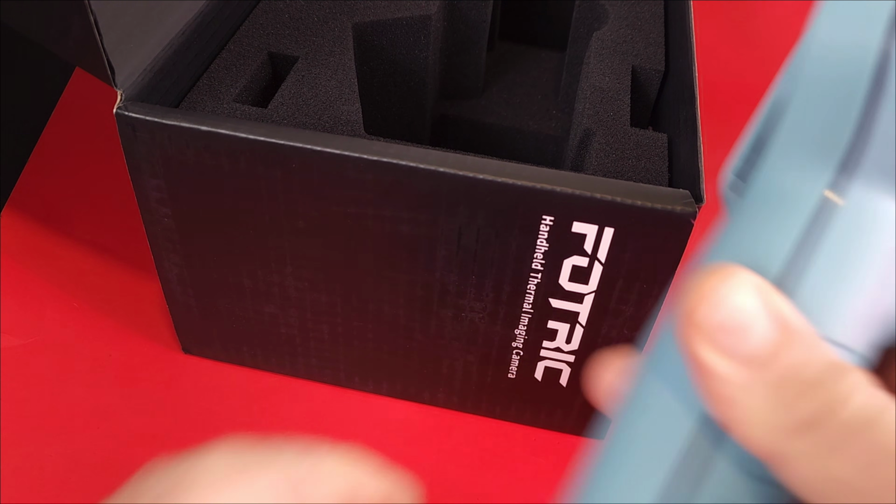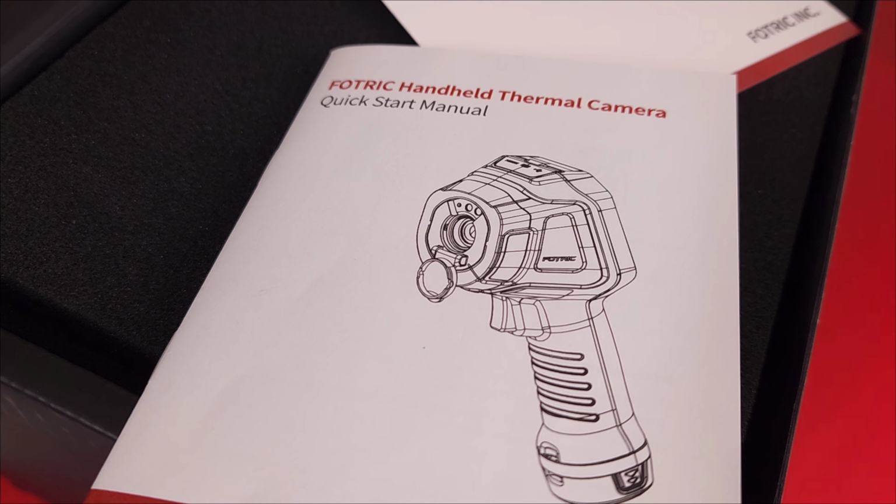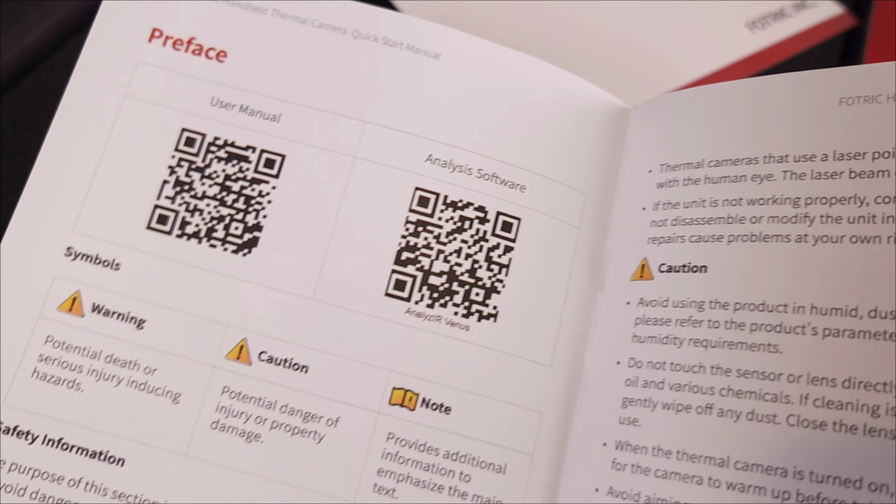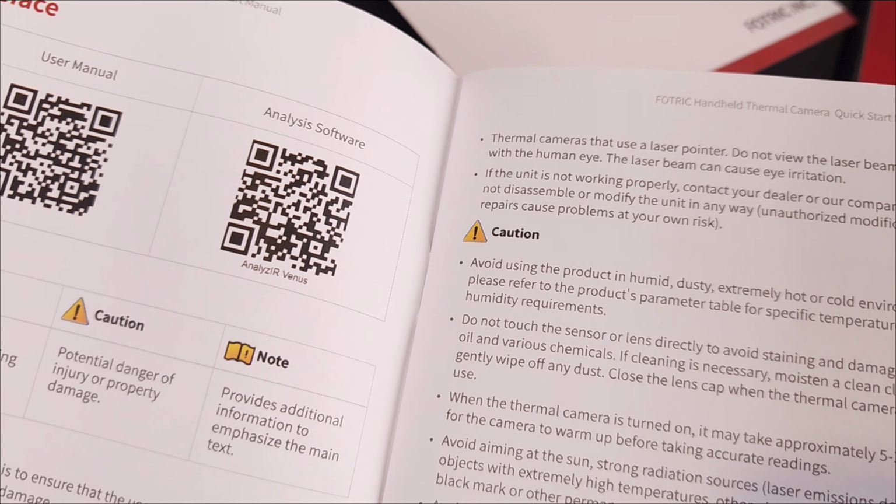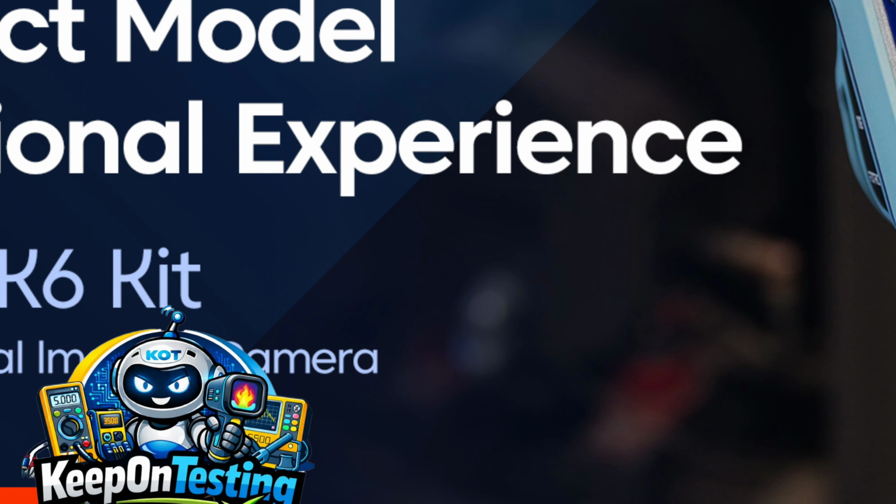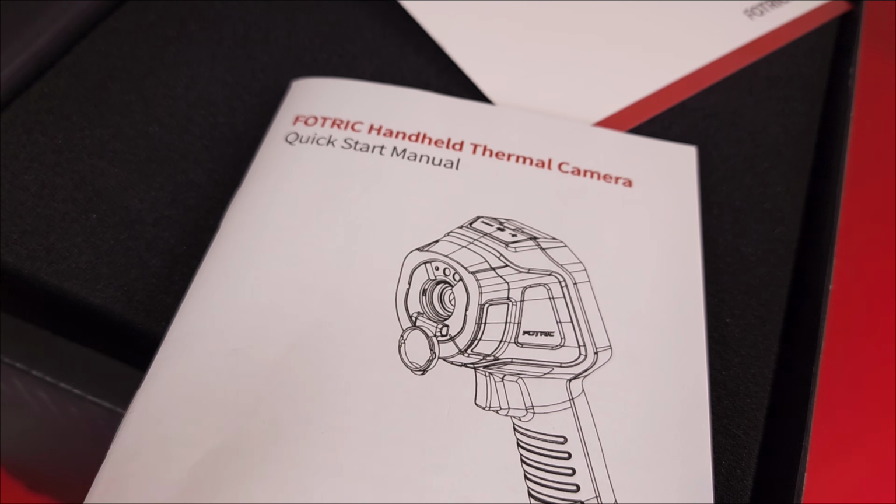Oh yeah, the battery just goes on like so, and the battery goes right into the dock. Besides that, you get some pretty cool documentation. Finally, you get your FOTRIC handheld camera quick start guide. Manual, always important. There's so much going on in thermal cameras. With the QR code you can scan, I think you get a separate, more in-depth user manual, and you can download your analysis software with that QR code. By the way, this comes with a kit as well, the FOTRIC TK6 kit, which includes a carrying case, which is a good thing. My demo model didn't have the case, but it does come with the TK6 kit.